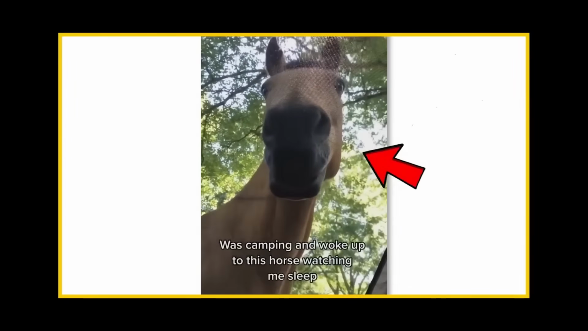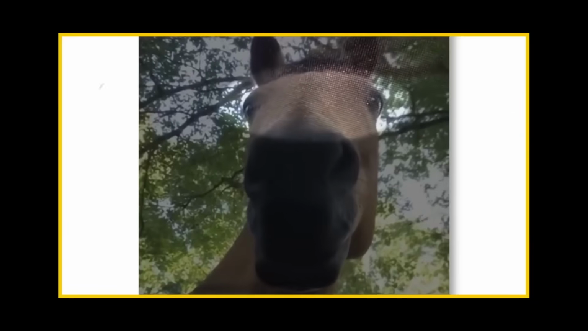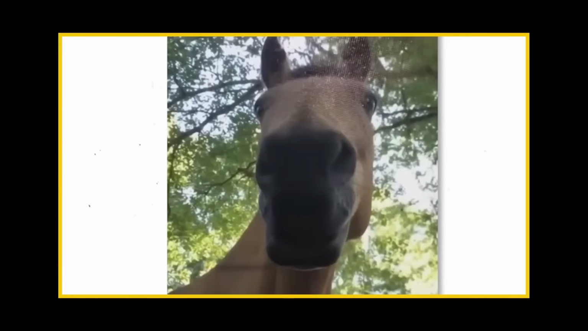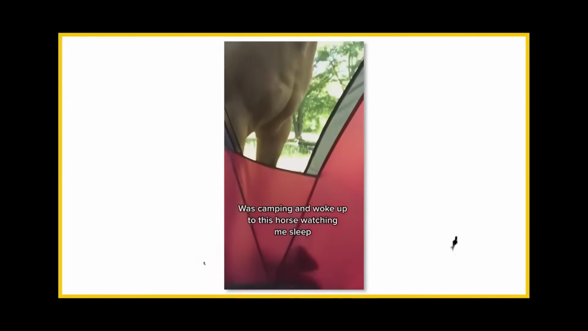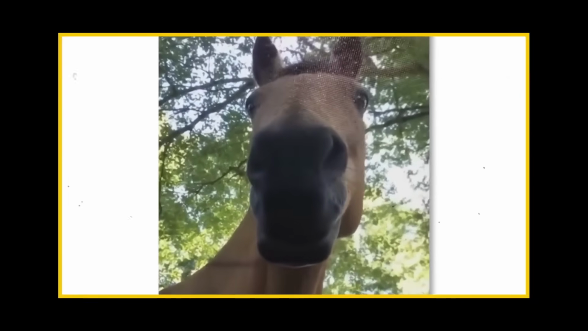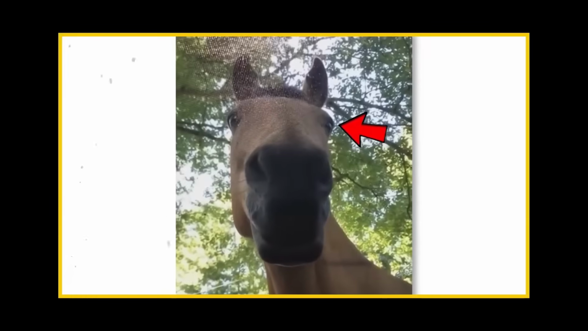What is that? A horse? The way it's looking at her is driving me crazy. The horse's eyes, seemingly ablaze with an otherworldly light, hold her in a trance. It's as if time stands still, and the world around them fades into insignificance. The horse's presence is both ethereal and unsettling, its majestic form contrasting with the chilling intensity of its stare.